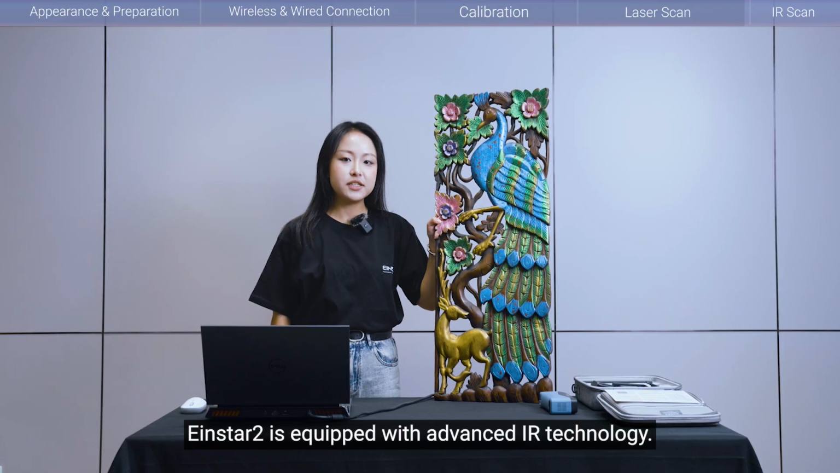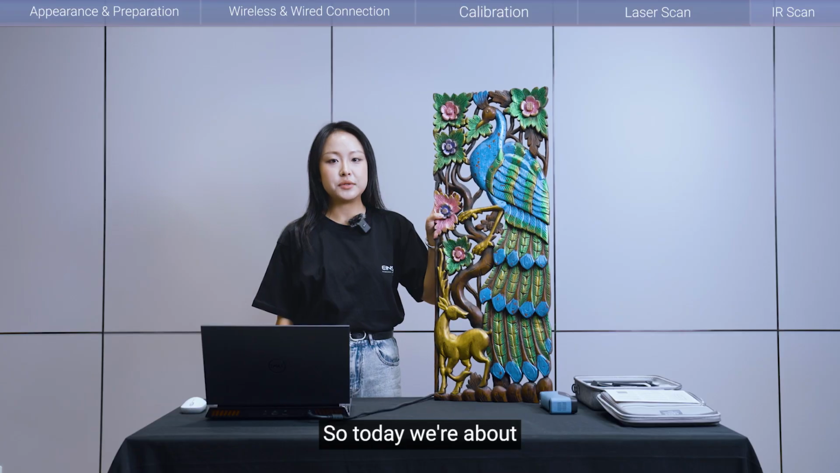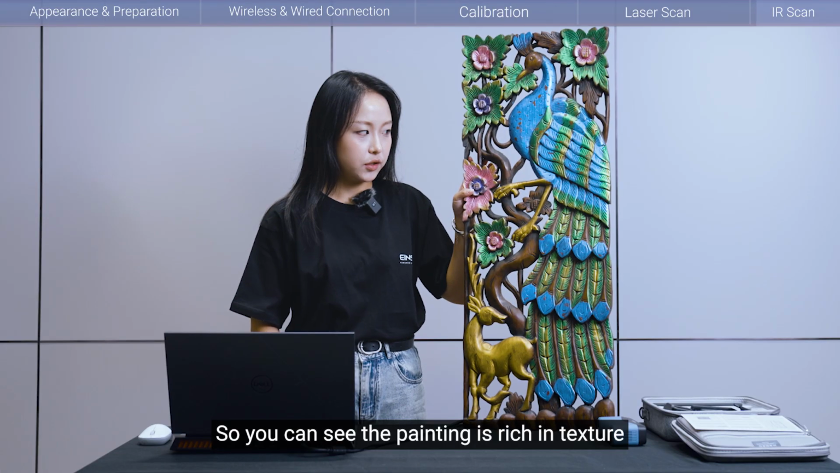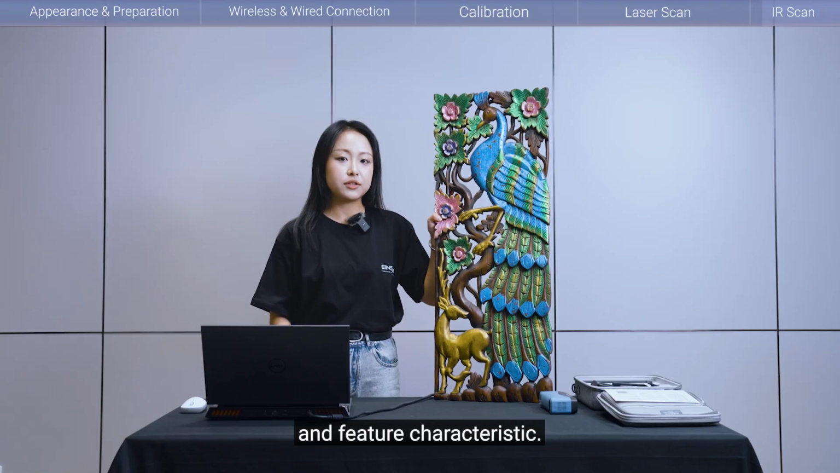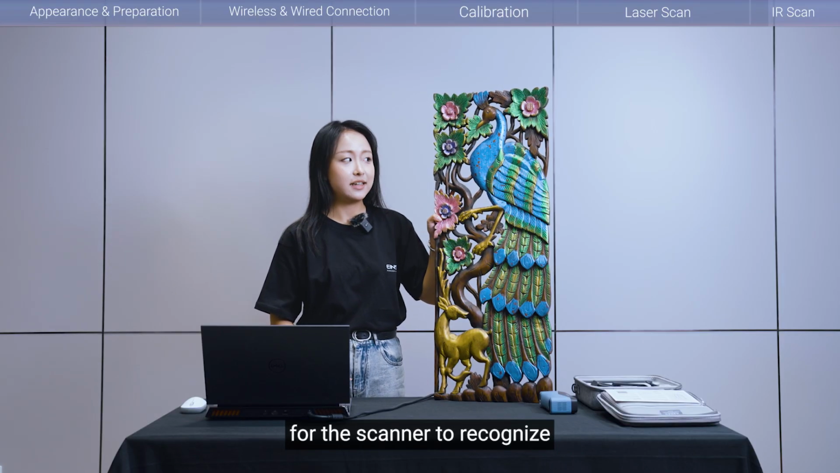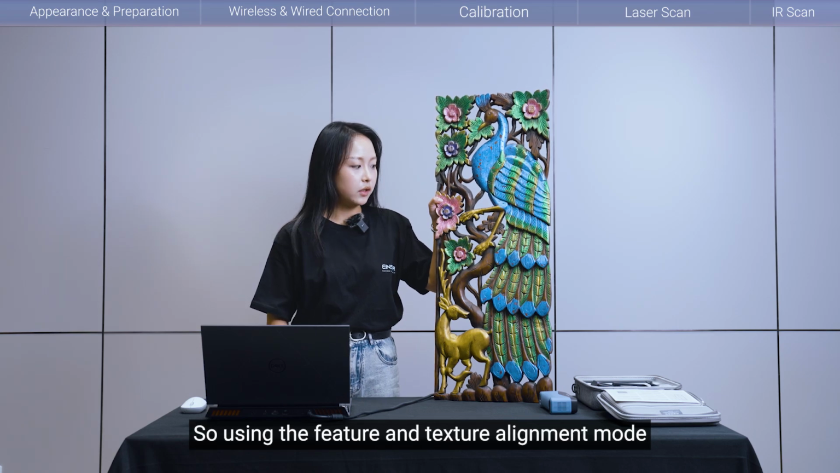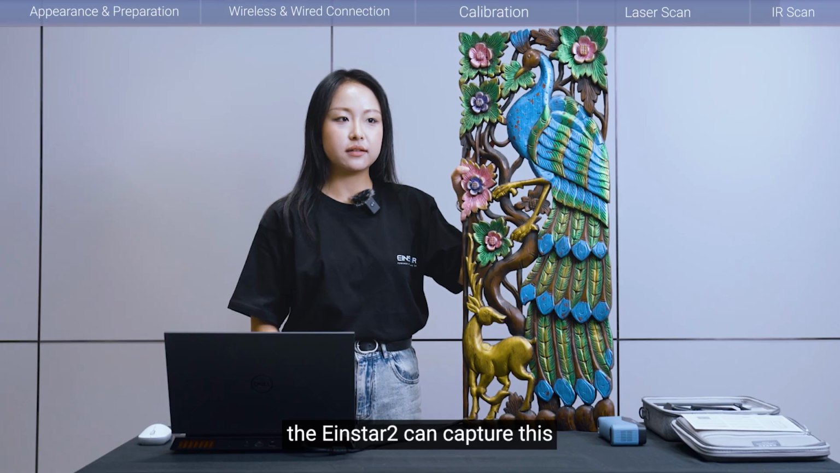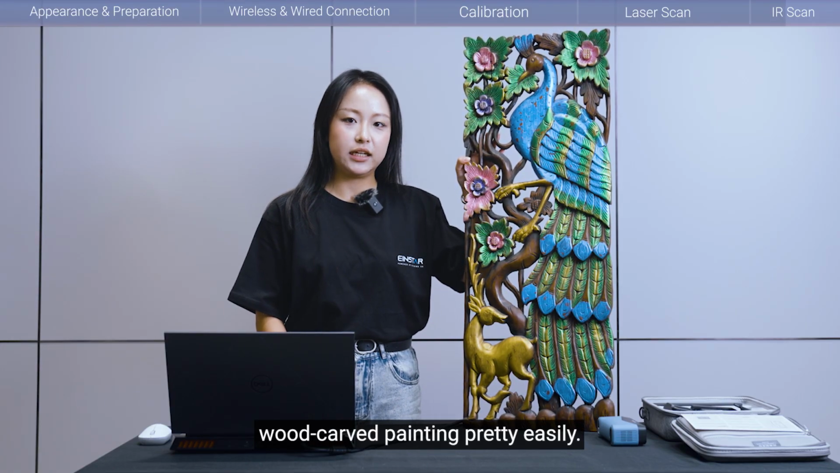So as you know, Einstar 2 is equipped with an advanced IR technology. So today we're about to scan this wooden carved painting. You can see the painting is rich in texture and characteristic features, so it should be very easy for the scanner to recognize this painting and collect all the needed data. Using the feature and texture alignment mode without markers, the Einstar 2 can capture this wooden carved painting pretty easily.